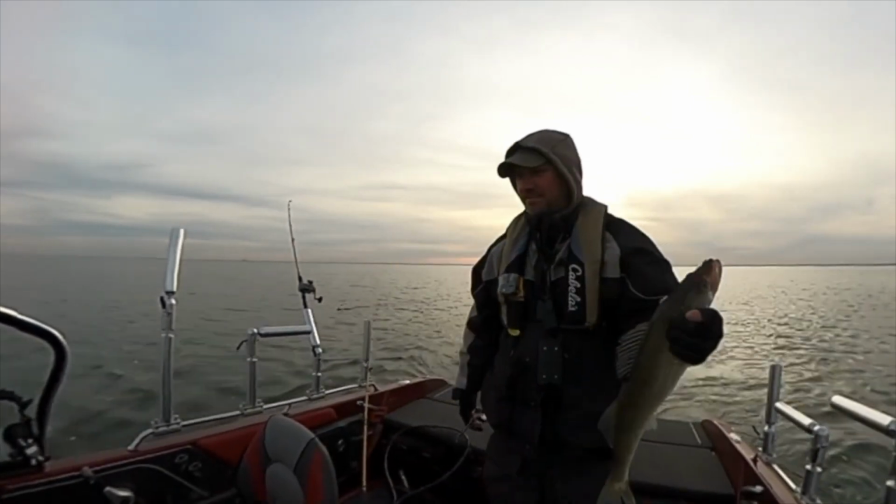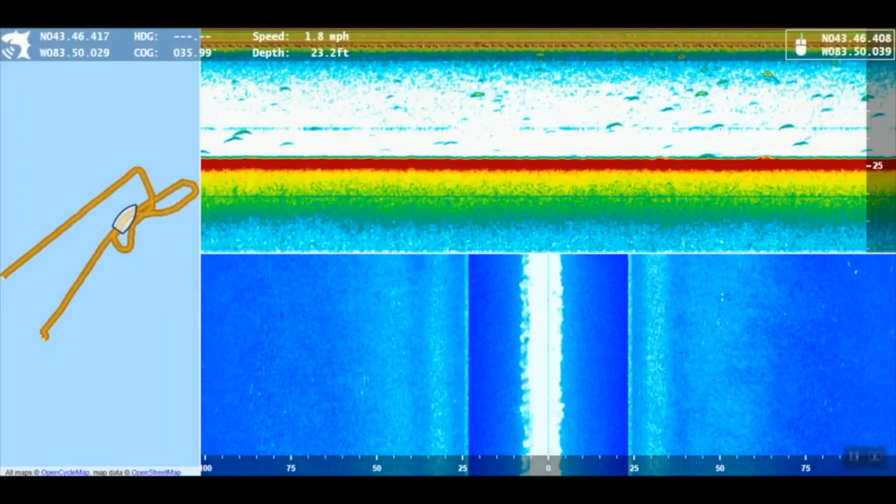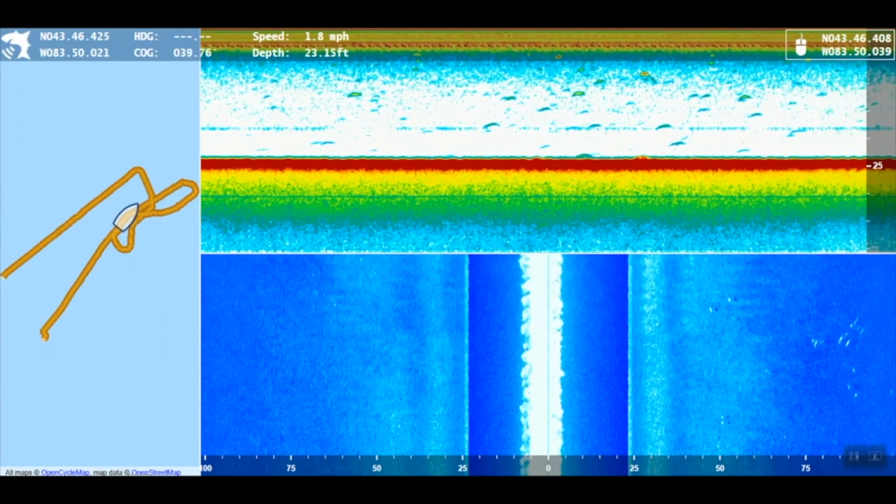Just textbook, guys. I could see them on the right hand side, nice little pods. So just before I caught that fish, this is what my side imaging looked like, and you can clearly see the fish on the right.